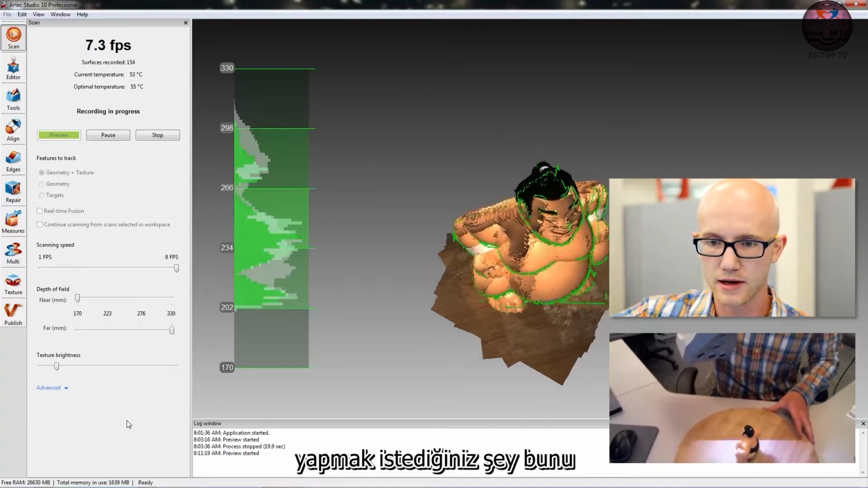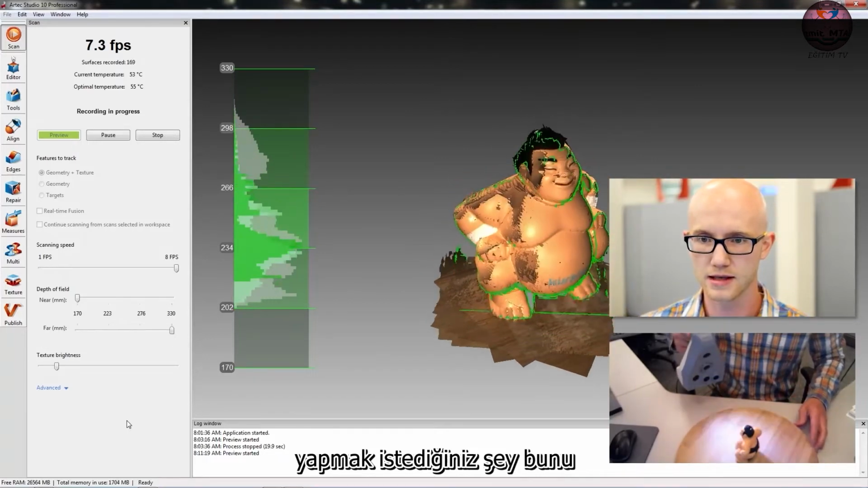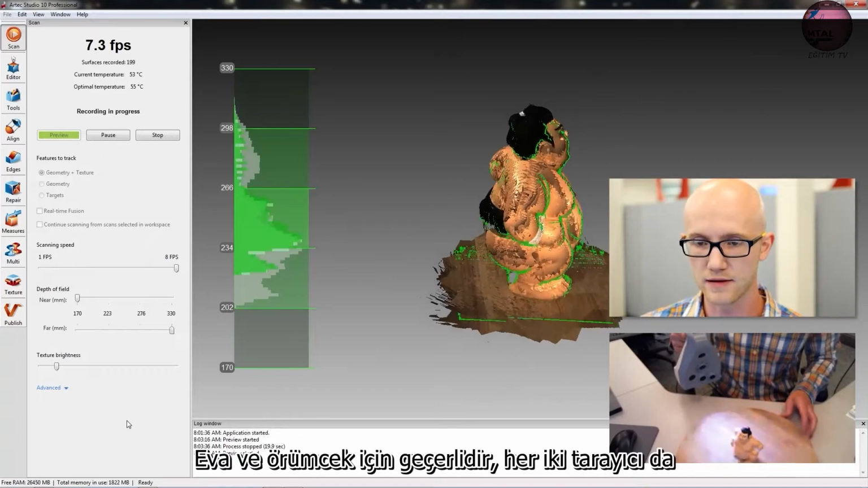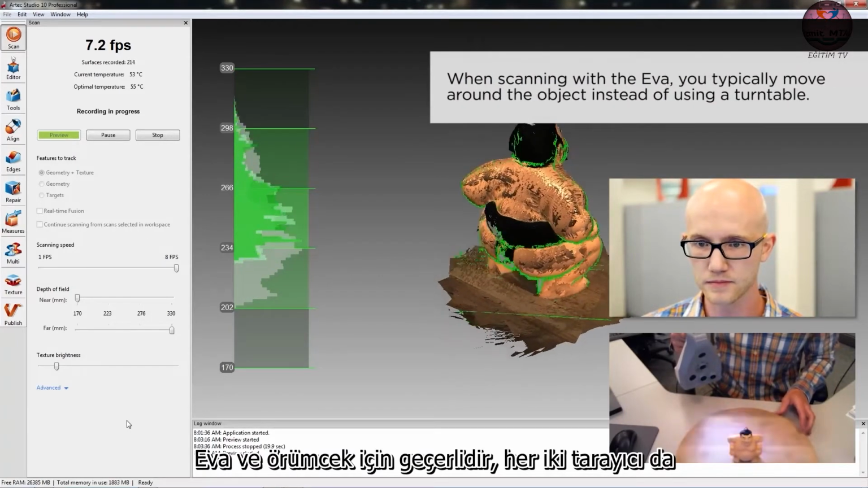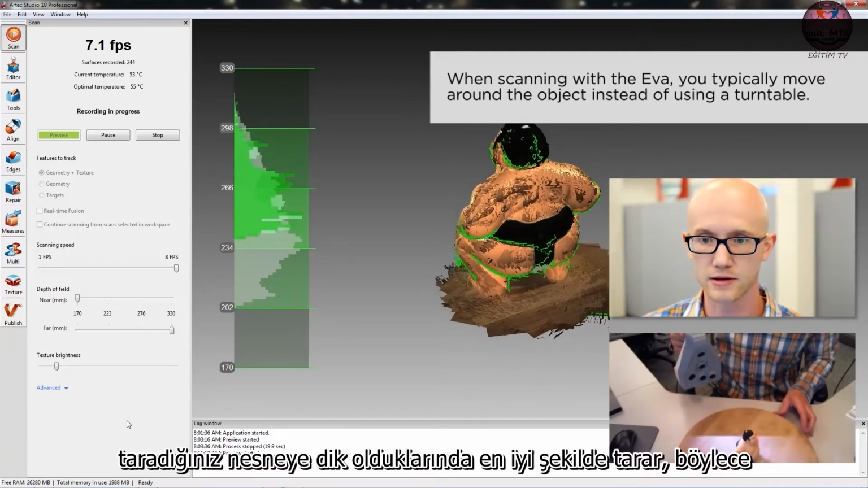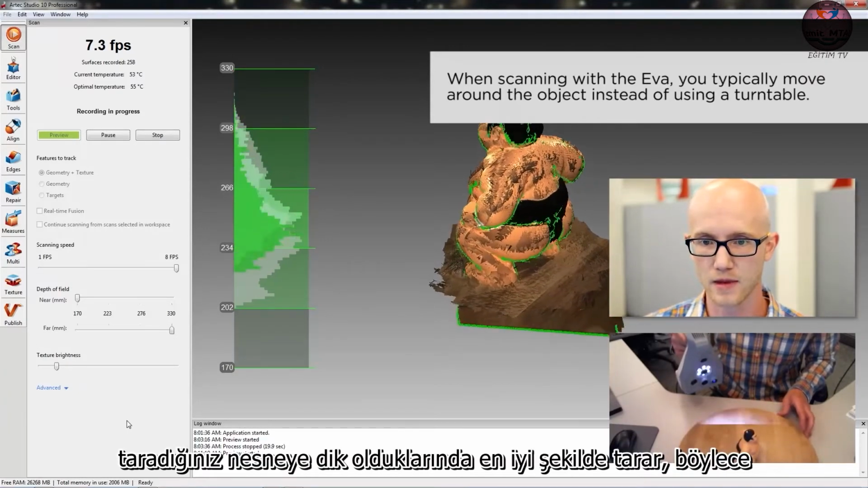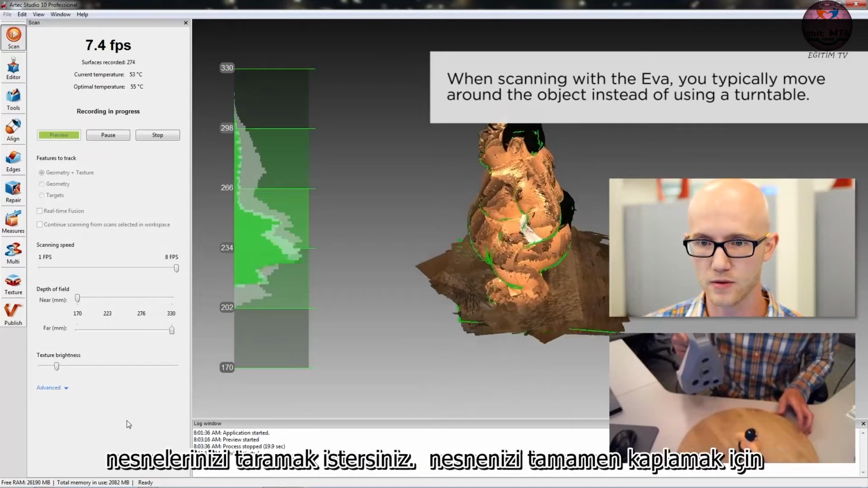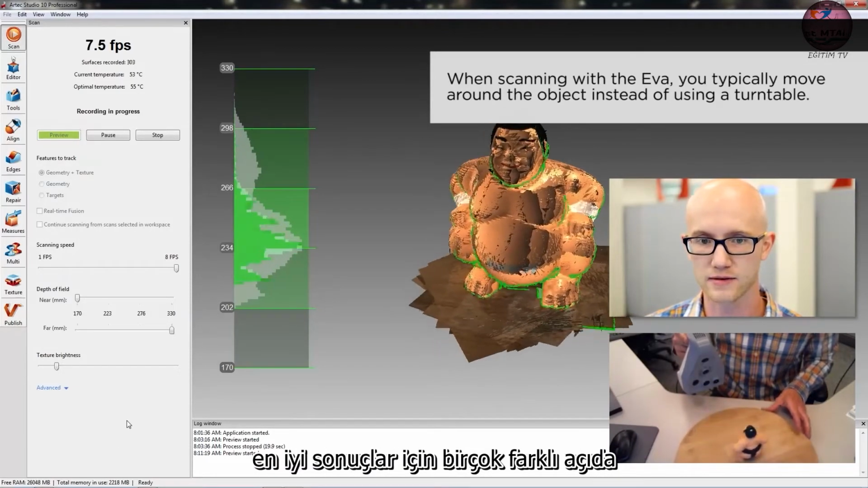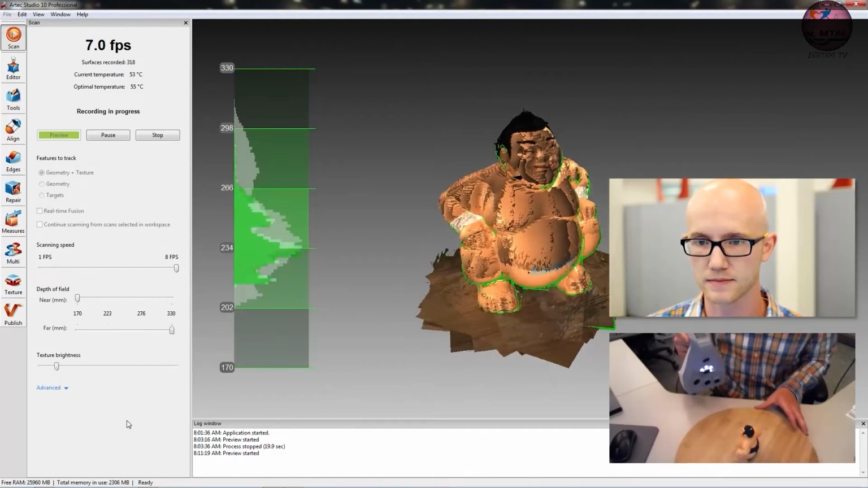So what you want to do is scan this from multiple angles. And this applies to the EVA and to the Spider. Both scanners scan best when they are perpendicular to whatever object you are scanning. So you do want to scan your objects at many different angles for best results to fully cover your object.